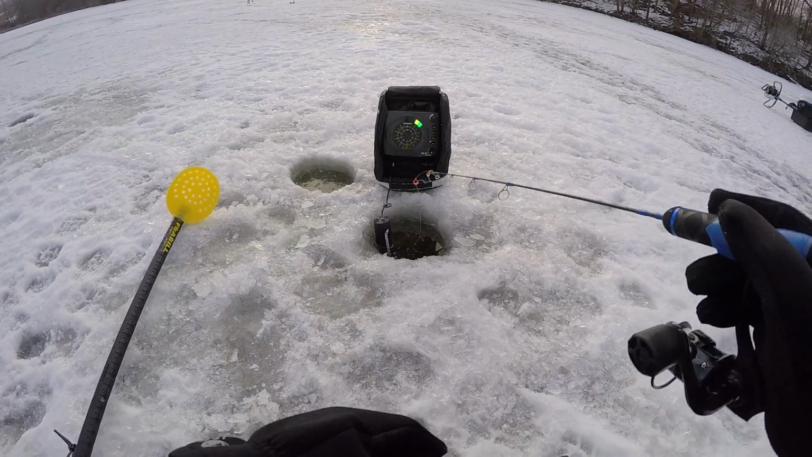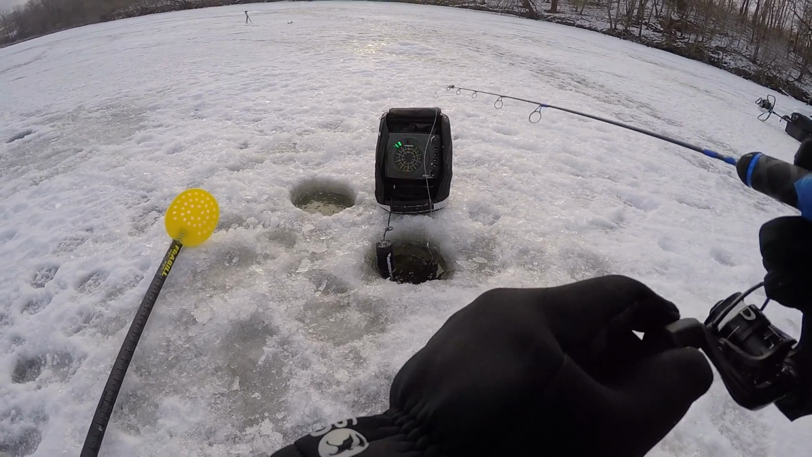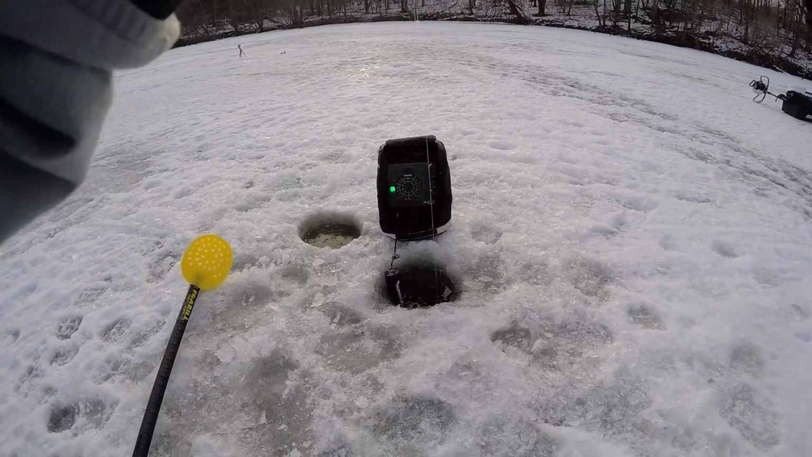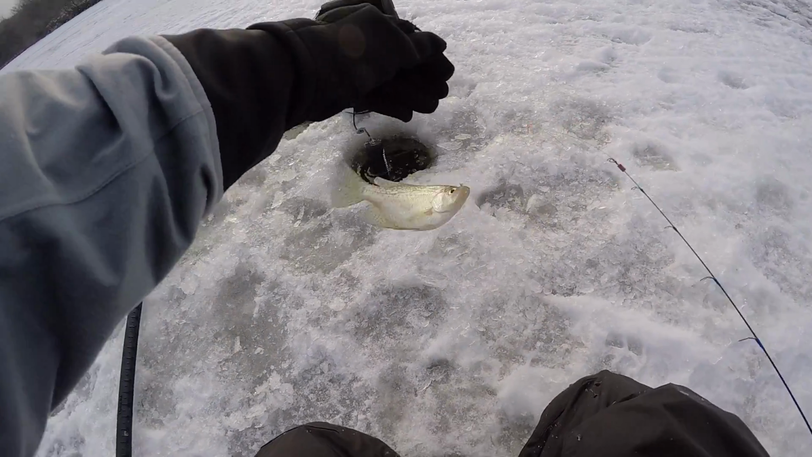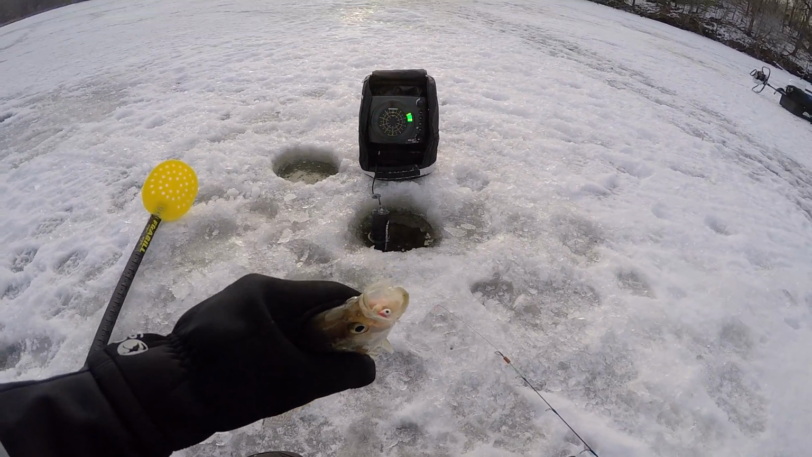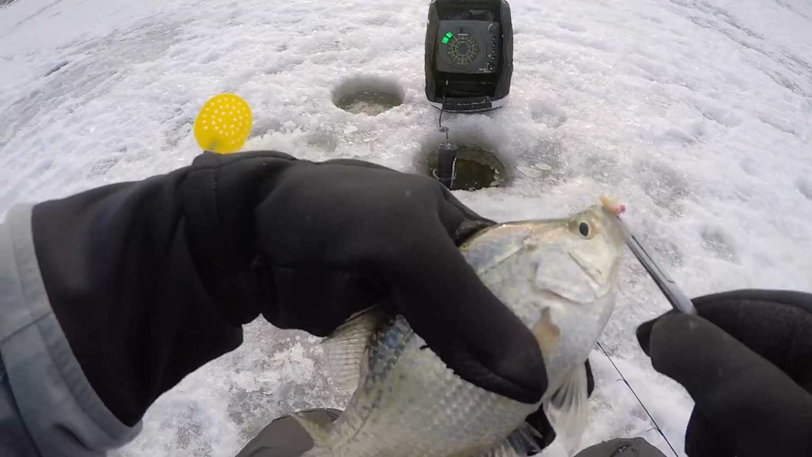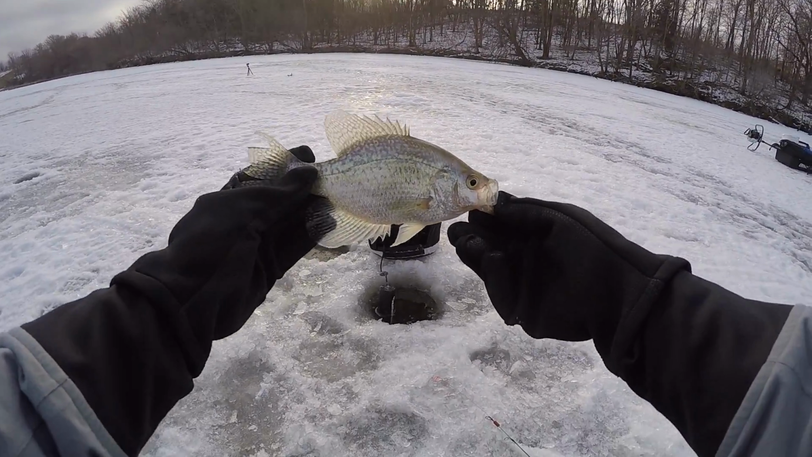We are a little deeper right here, jigging right at about 19 feet. Oh, there's a fish. He's on it. There he is. Say we're right at about 19 feet. Little crappie. Trying to get these guys unbuttoned real quick today because I do not want to keep them out of the water long. But nice little crappie. There you go. Back down.